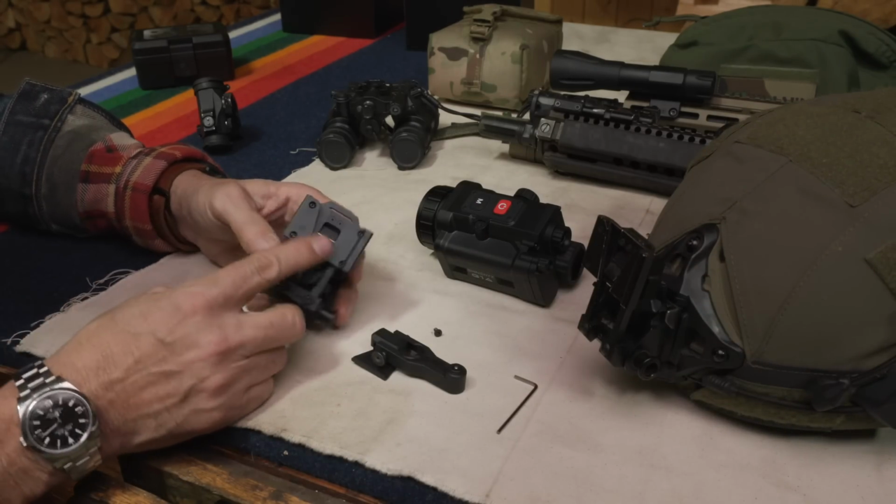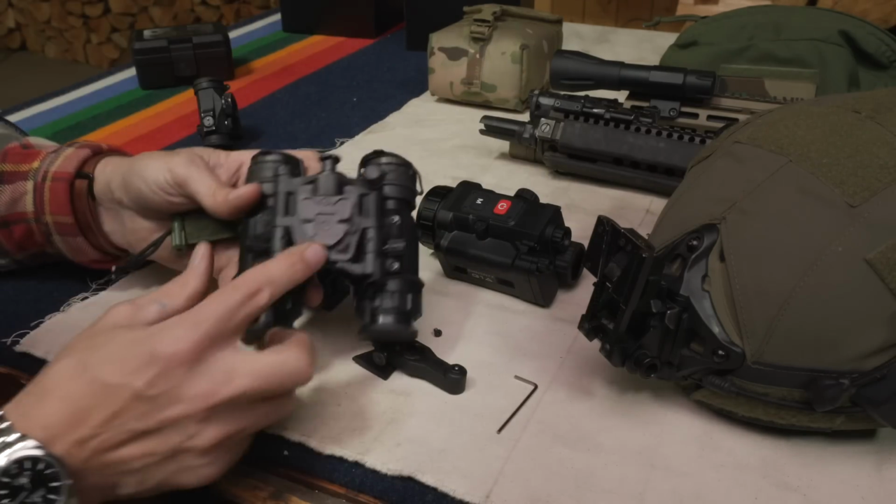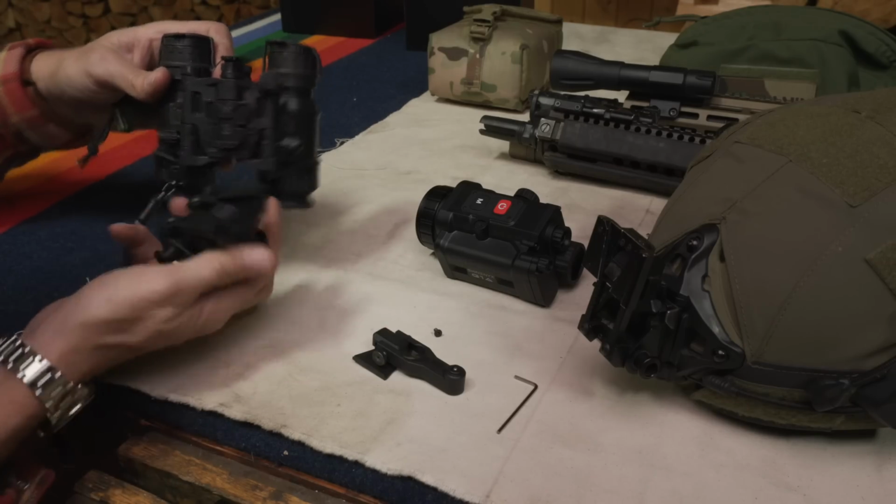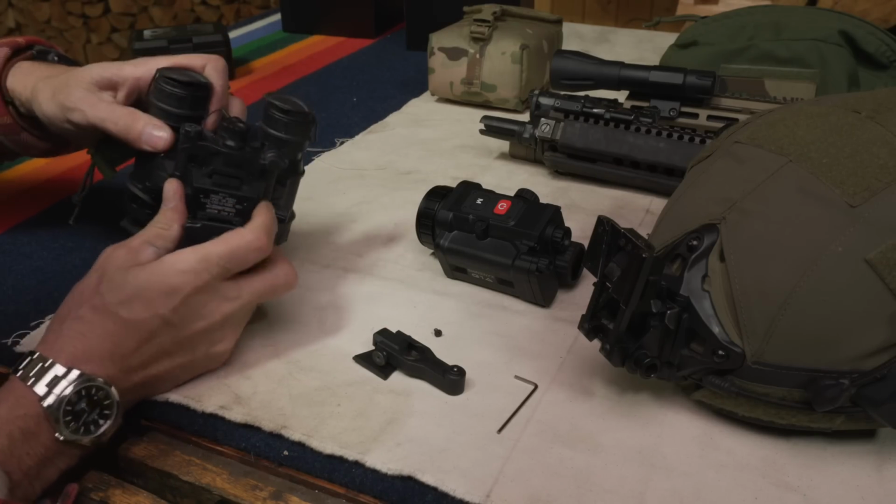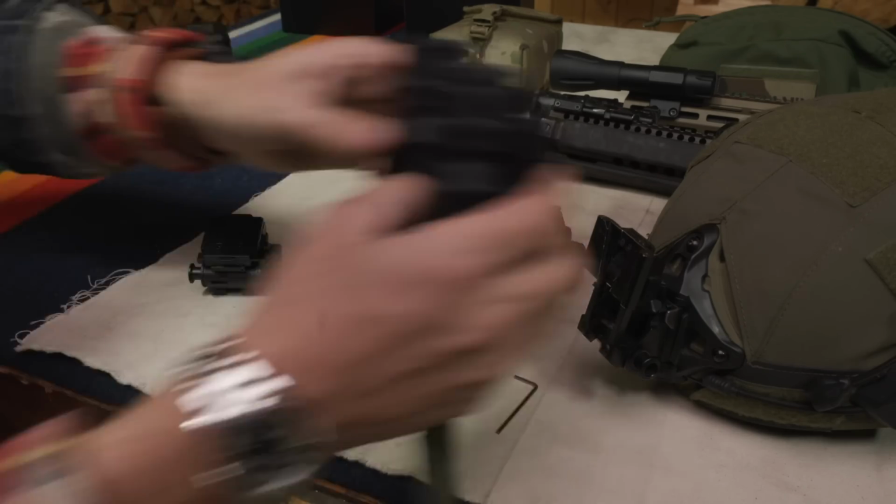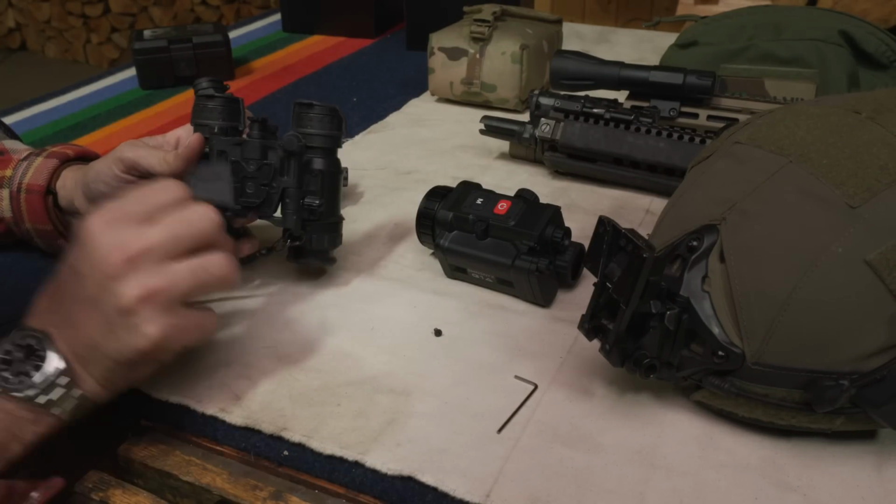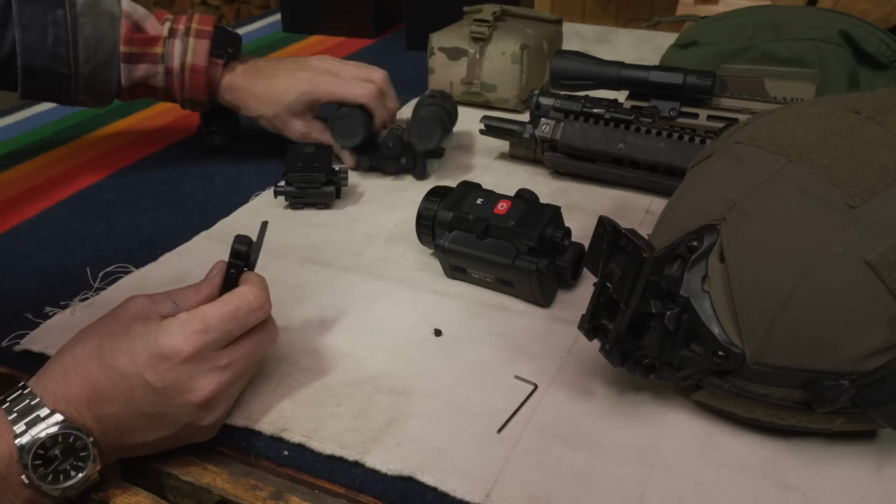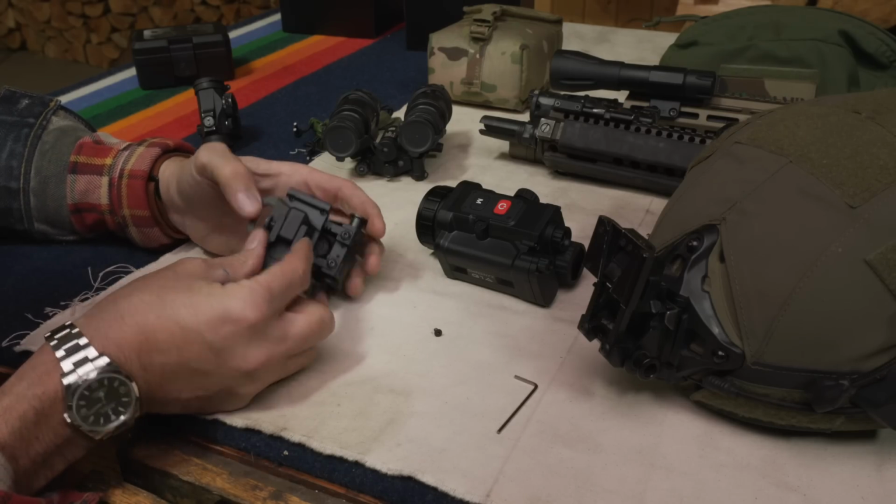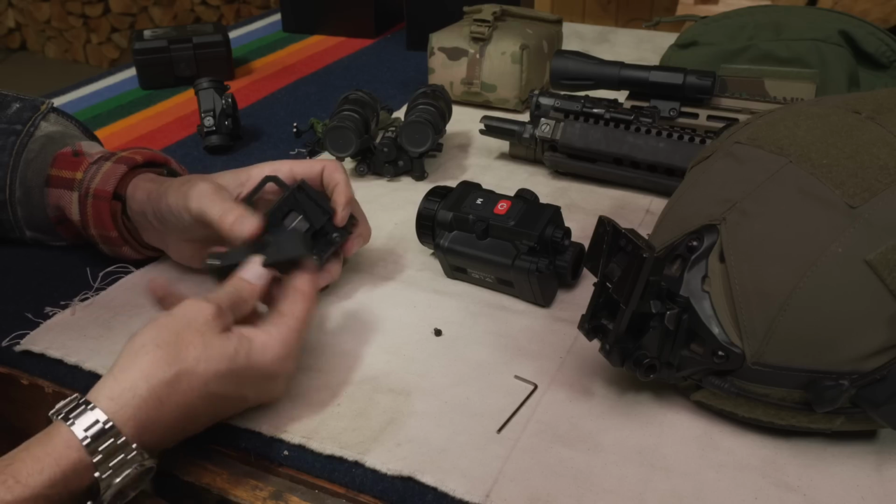And there is a dovetail. How this works is your night vision has this dovetail part that interfaces in the V here. It's that V shape so you can easily find it. That clips in there, just like you would on the helmet right there. And this is designed to be that piece right there. So I have not done this before. We'll see how it works. But on the Wilcox mount, it should fit right in here like this and lock in. This is a polymer piece and a polymer arm.